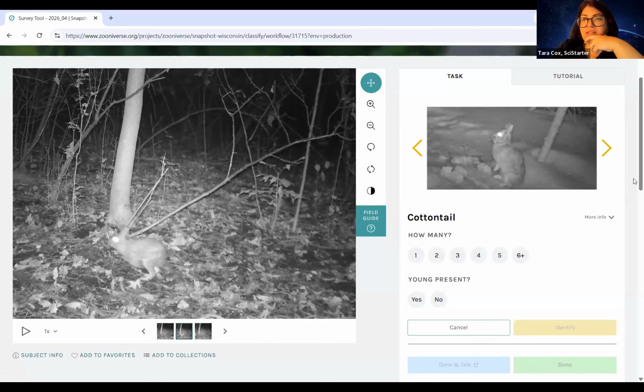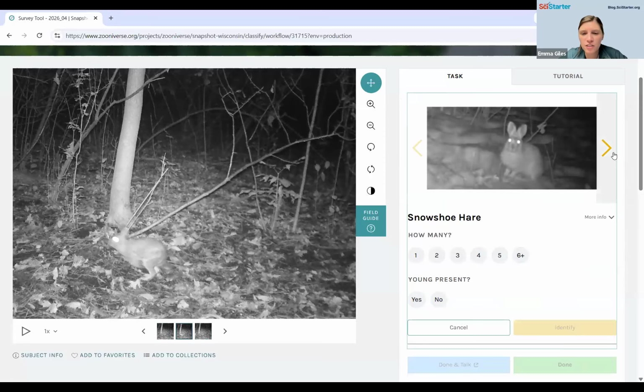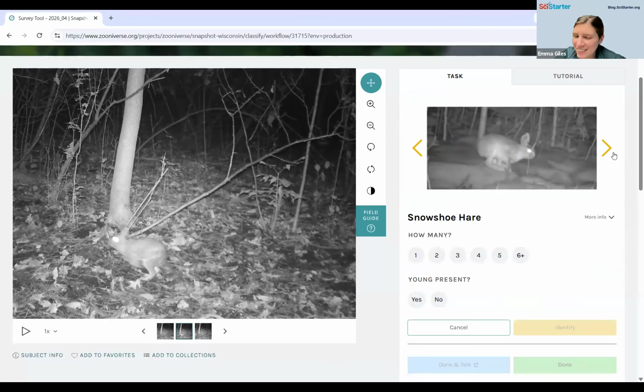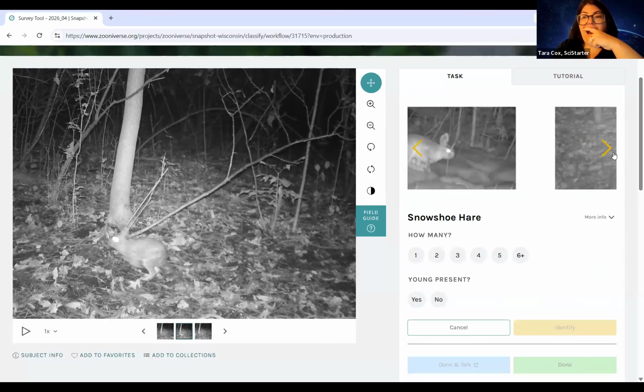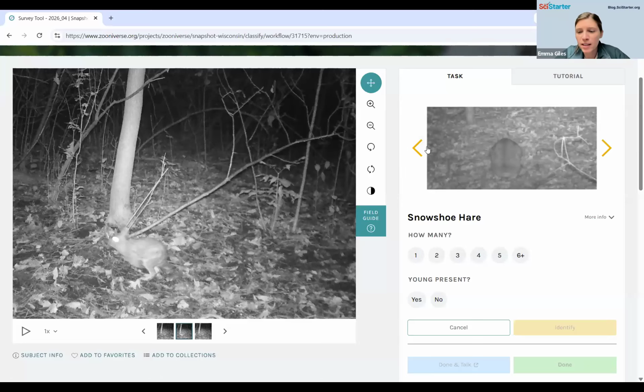So here's the snowshoe. Let me go to the cottontail. I'll go to the snowshoe and see. Oh, the cottontail being in the snow is frustrating. But I know, and they look very similar. I have my thoughts, but I won't share them yet. I'm curious about bets in the chat.